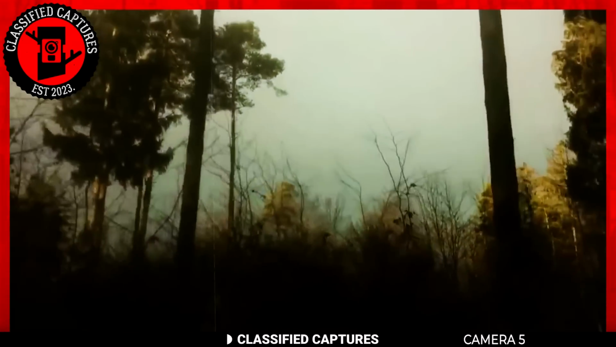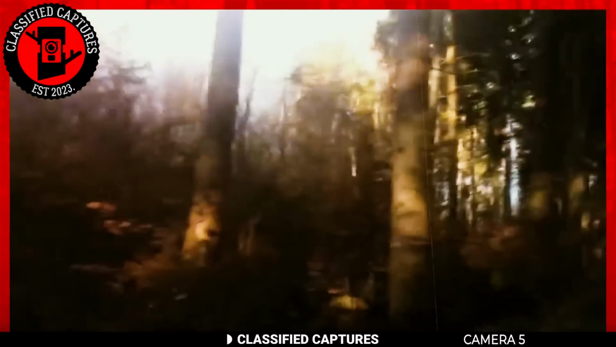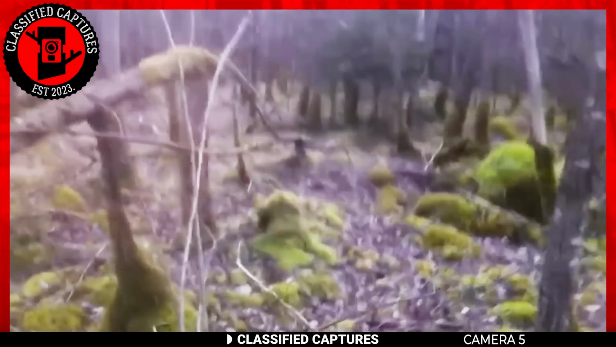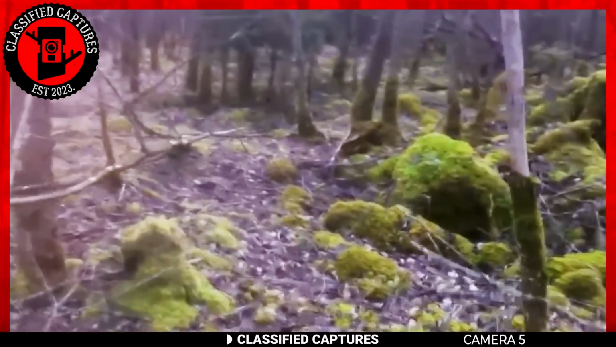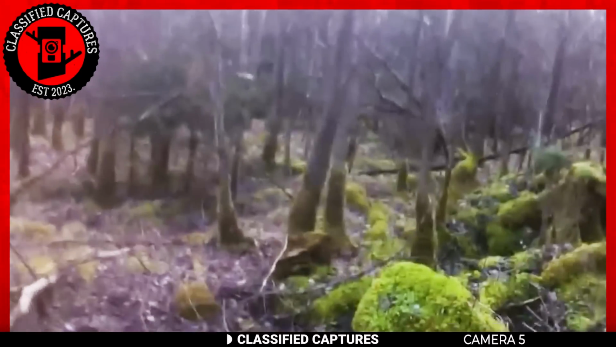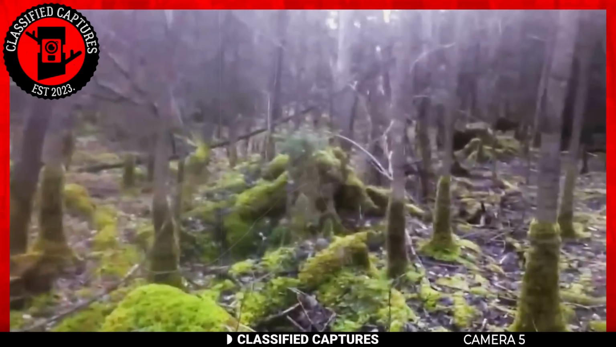This next footage comes from Czechoslovakia and was recorded back in 2015 when a curious man ventured into the woods for a hike. While he was walking deeper into the woods, he heard a strange sound. The sound was like a cry from an animal. It wasn't exactly a howl, neither was it a bark or a growl.